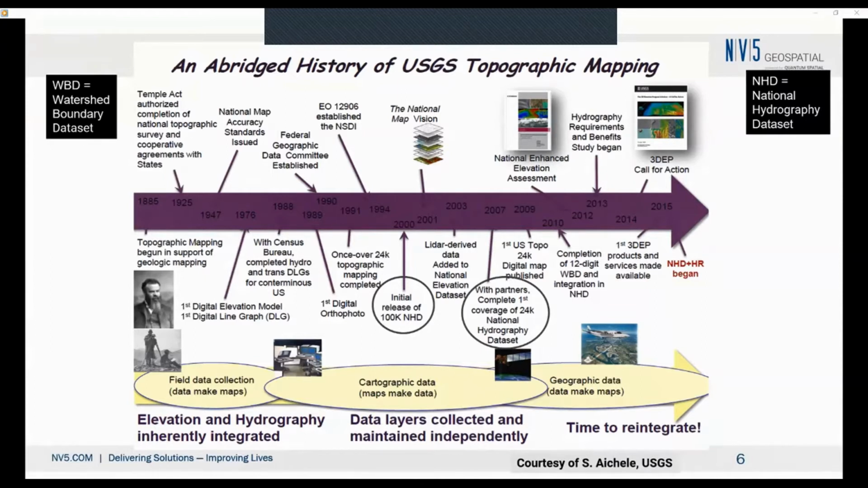The 1 to 100K then got attributed to the NHD Plus, and then the USGS moved to blend the NHD Plus with the high resolution 1 to 24,000 to create what we call NHD Plus High Res.